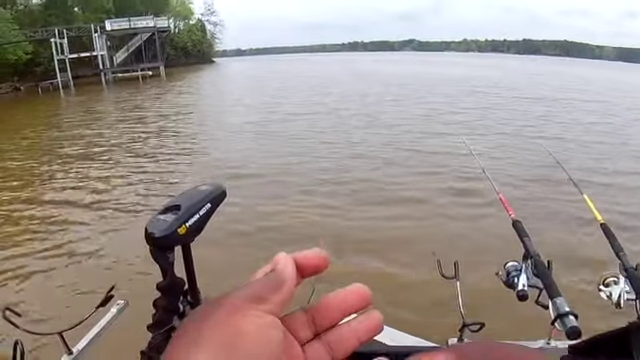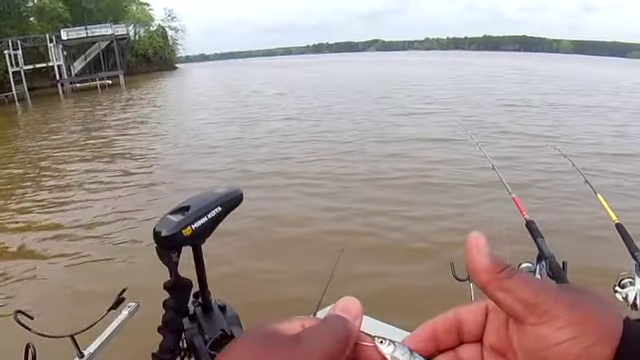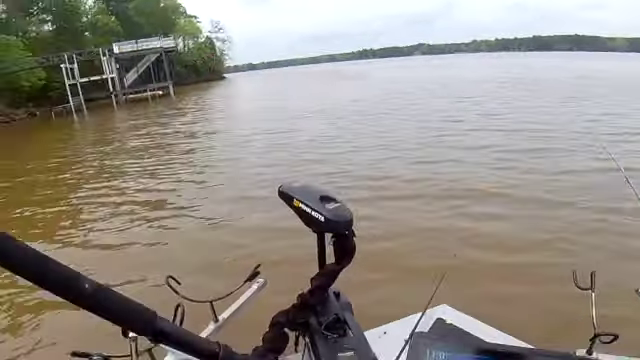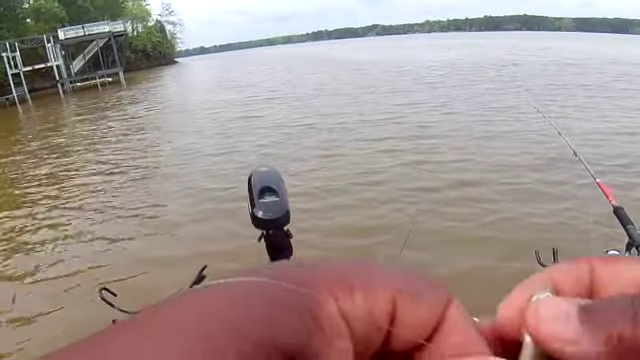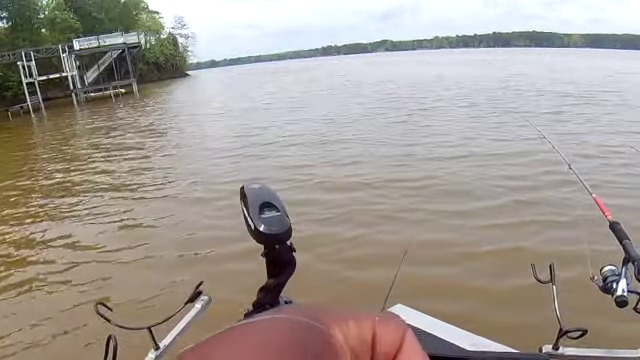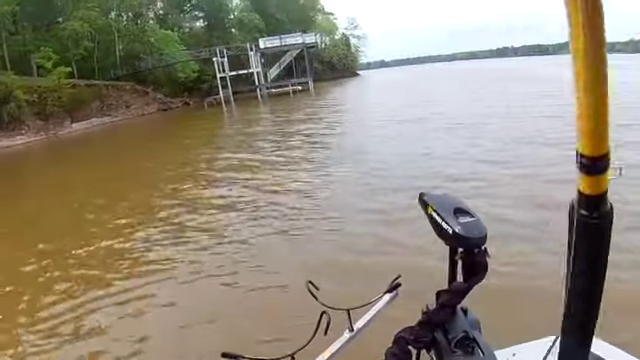Look at this minnow, man. That's a big minnow. If you want some big old minnows, man, I know the place. Send me a message, I'll tell you. That's how I hooked the minnows, right under his chin, under his head, and right off the top of his head. To me, it let him swim the longest. Look at him, lively. He'll stay alive a long time in the water.